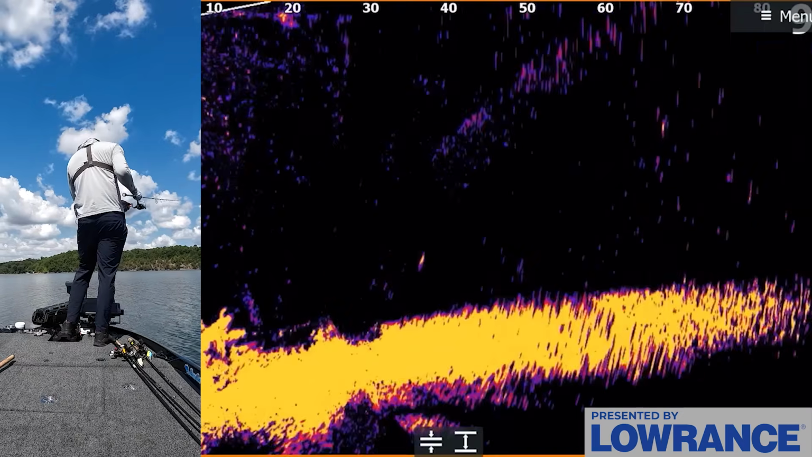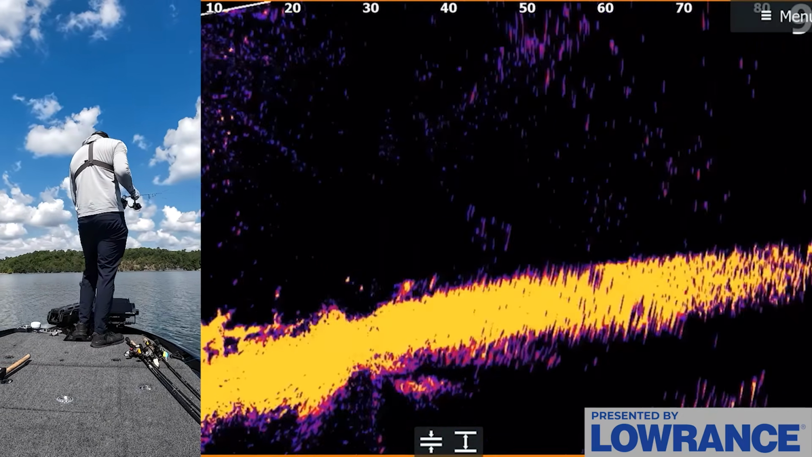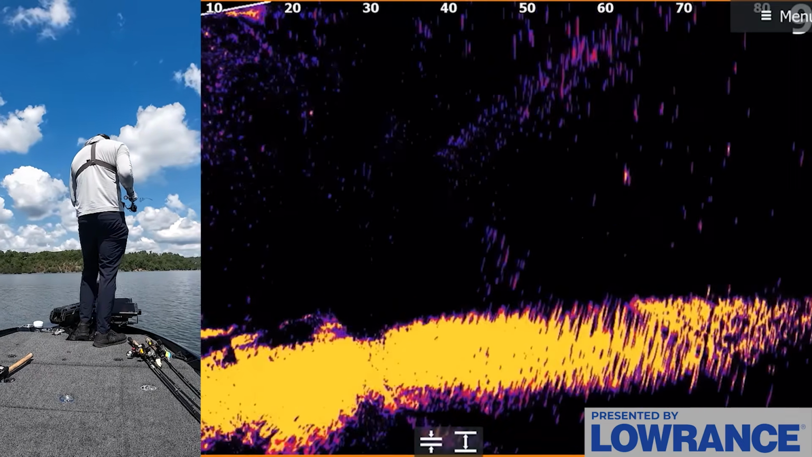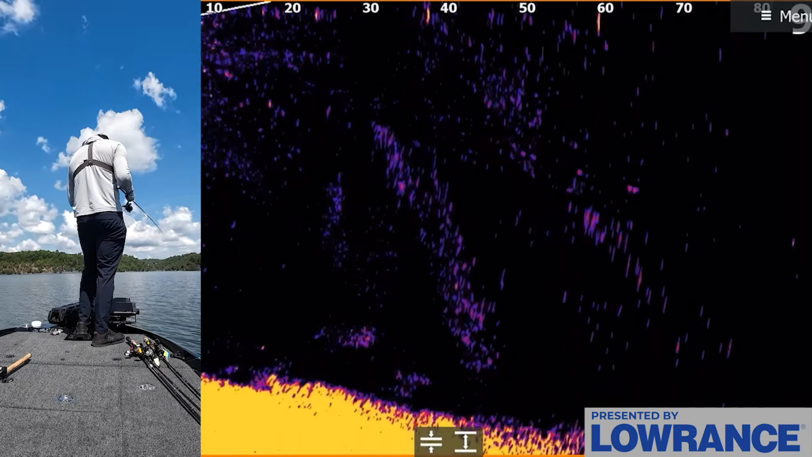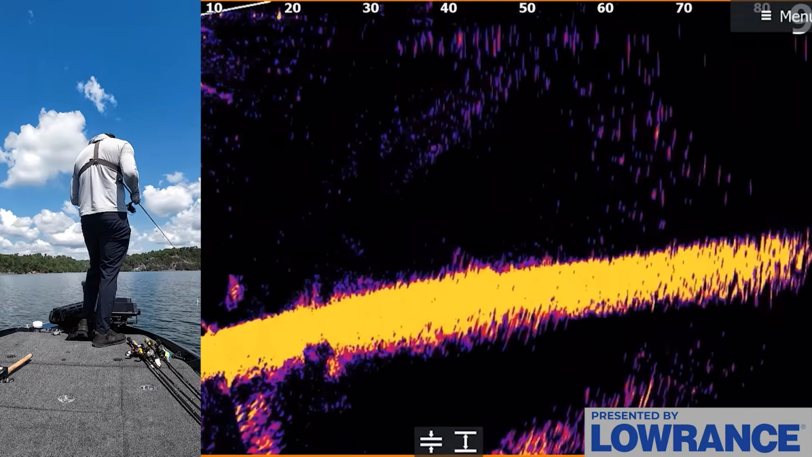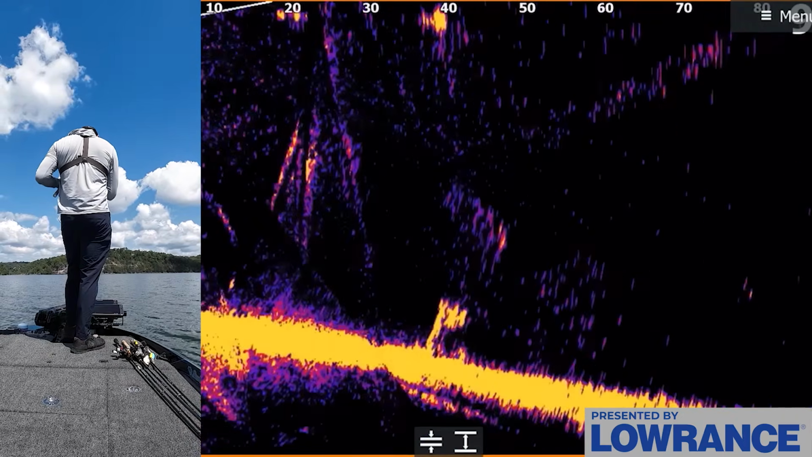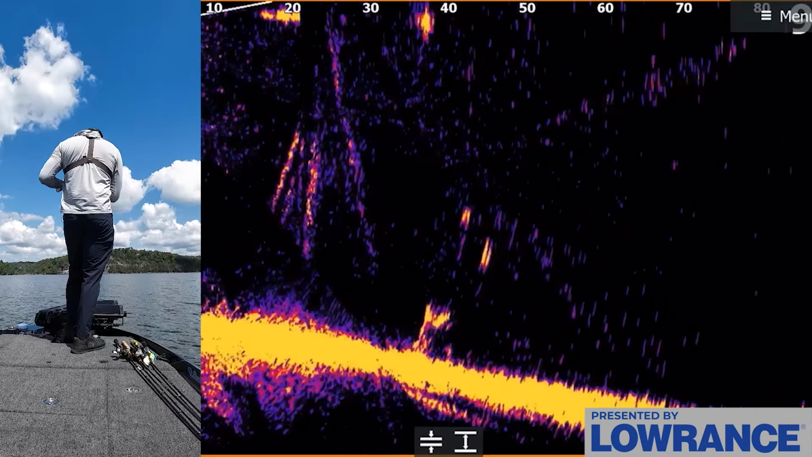And on Beaver, I found that these types of areas have been harder and harder to catch fish on as the year progresses, and just over the last couple of years, they've been difficult to catch fish on. So we're gonna keep looking around down this drop a little bit, but honestly, I'm not really loving what I'm seeing. Oh, there's one. Oh, get it, fish. Come on, that's a good one too.